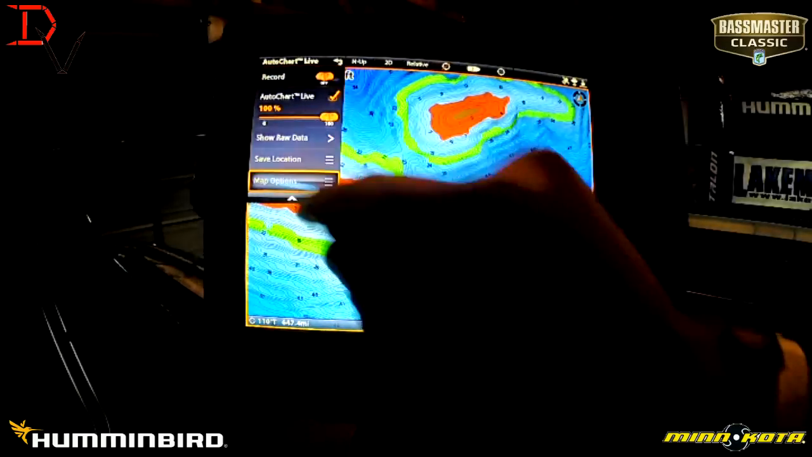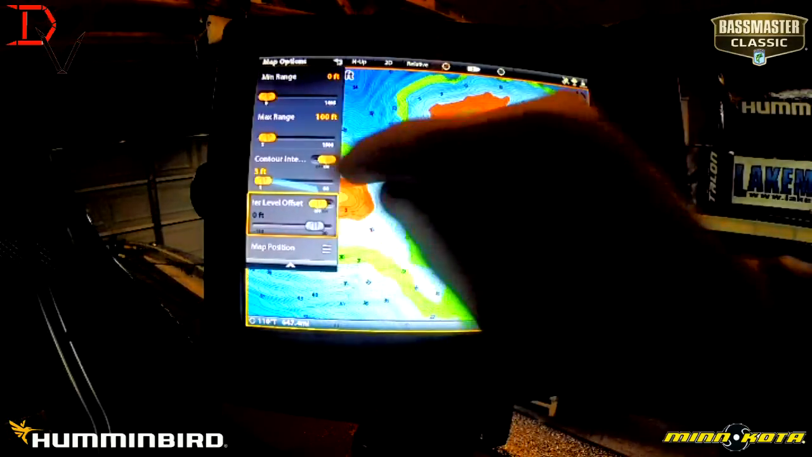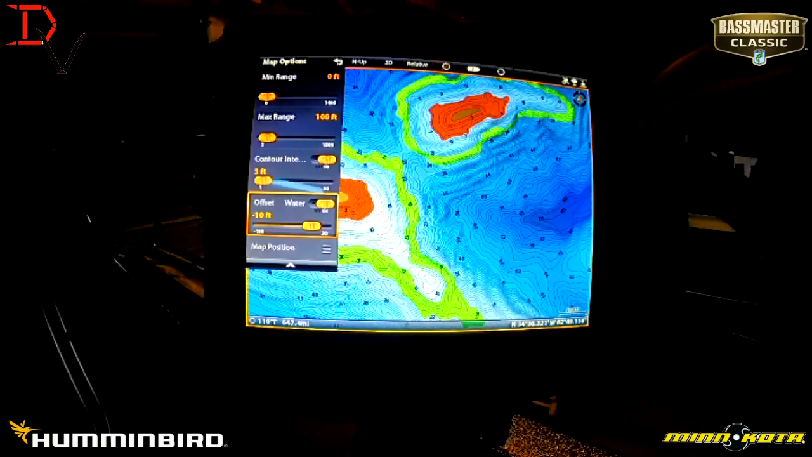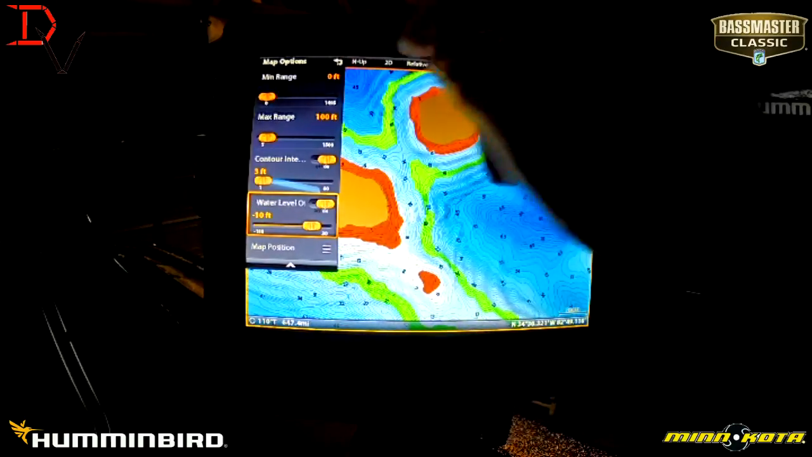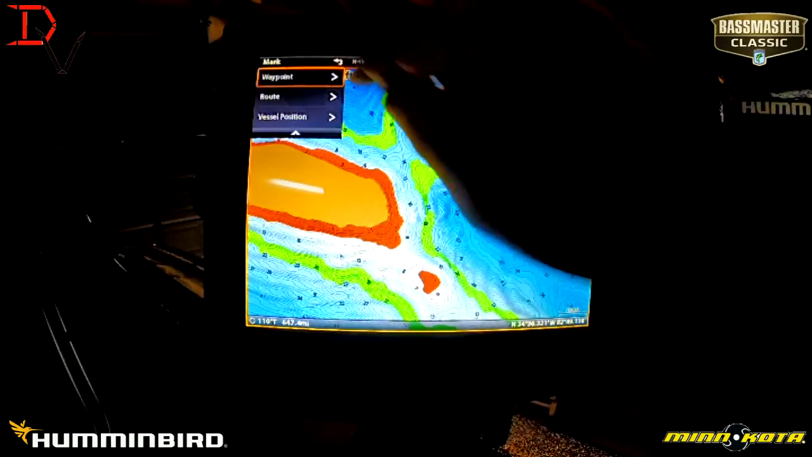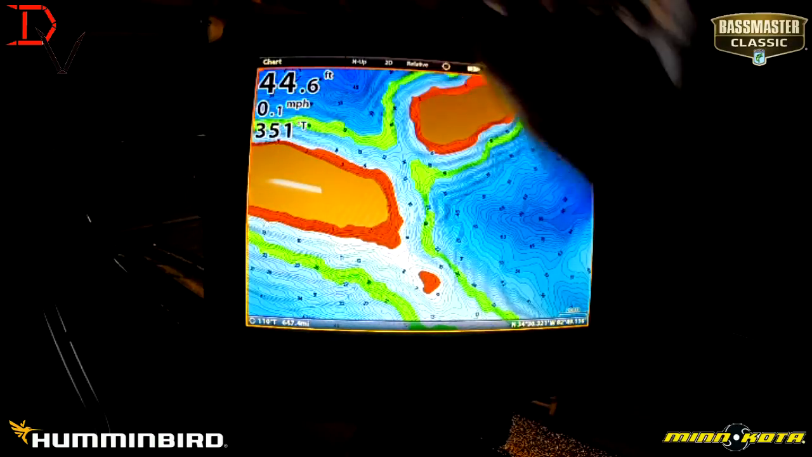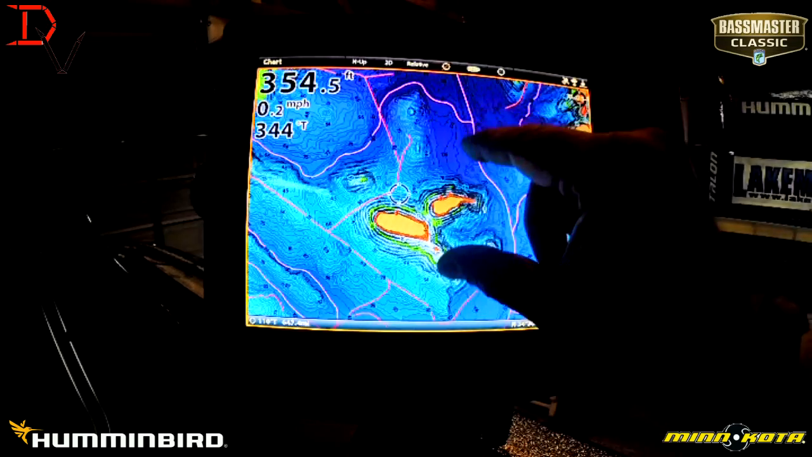One of the cool things is in map options here. Say they're faced with low water conditions. We can turn the auto chart on and we can reduce the map. Say it's 10 foot low. Not sure what the water level is right now, but it just redrew our map. These anglers are going to appreciate the features of LakeMaster mapping for Humminbird.